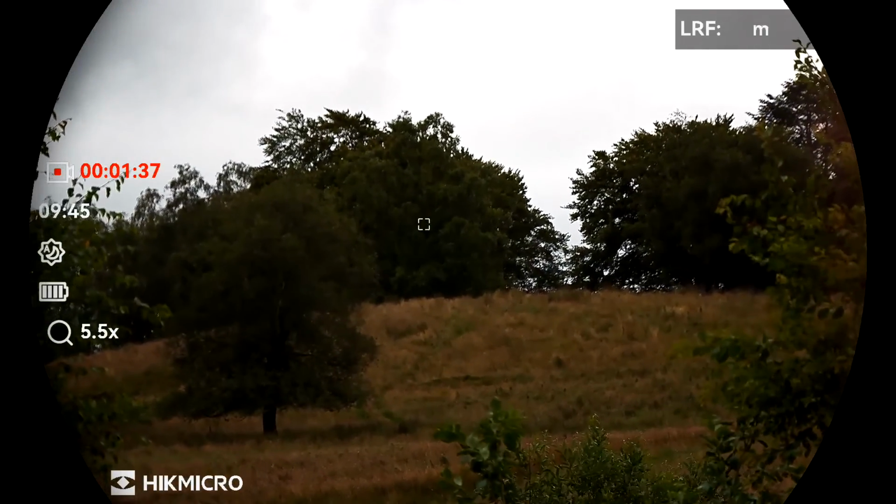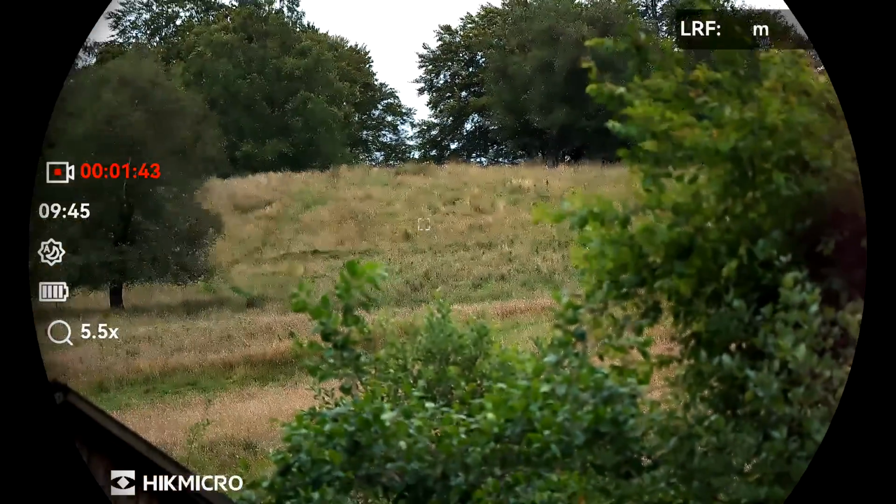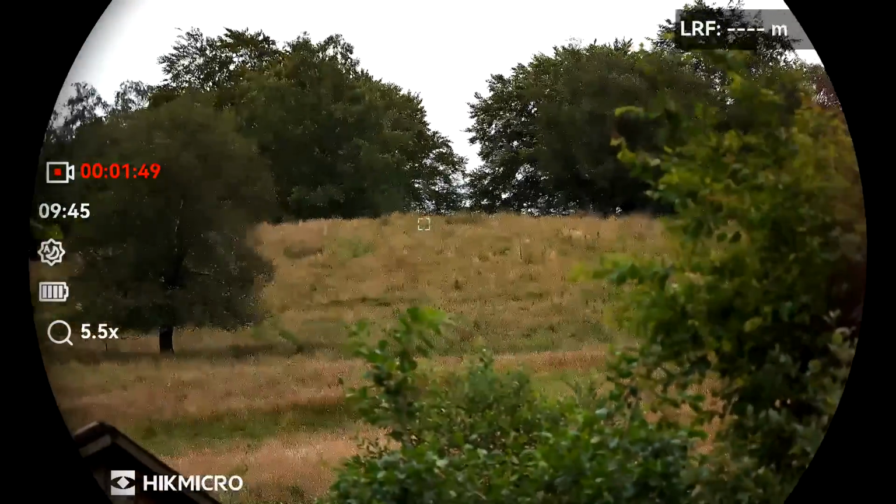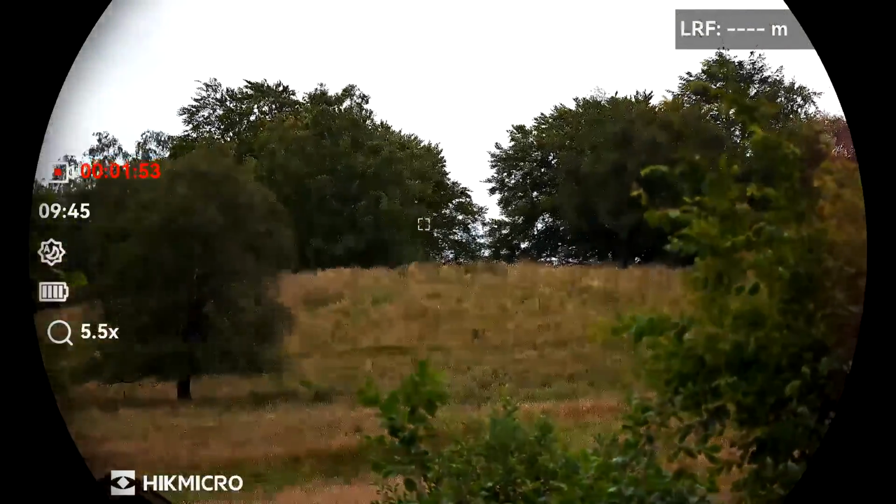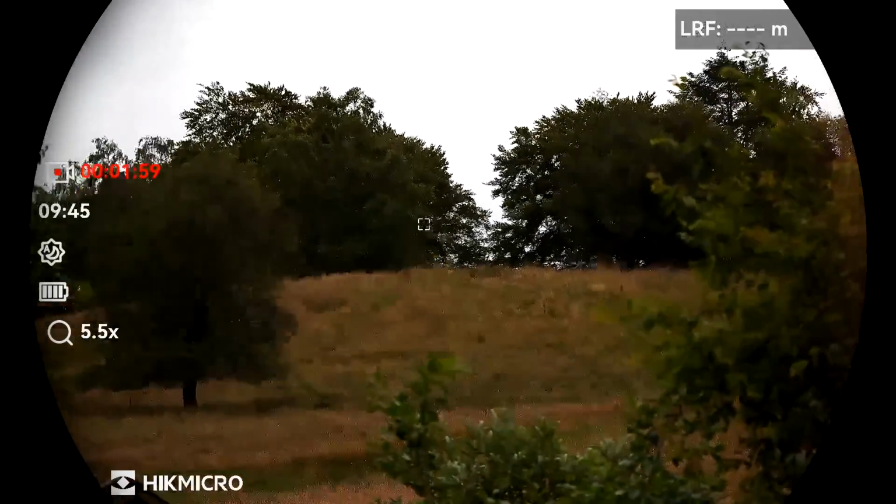Distant tree, 365 meters. More anti-clockwise. Focus sharp. And let's face it, we will be able to see foxes, rabbits pretty clearly on that hill from here. And that's only 365 metres. And these range way beyond that.